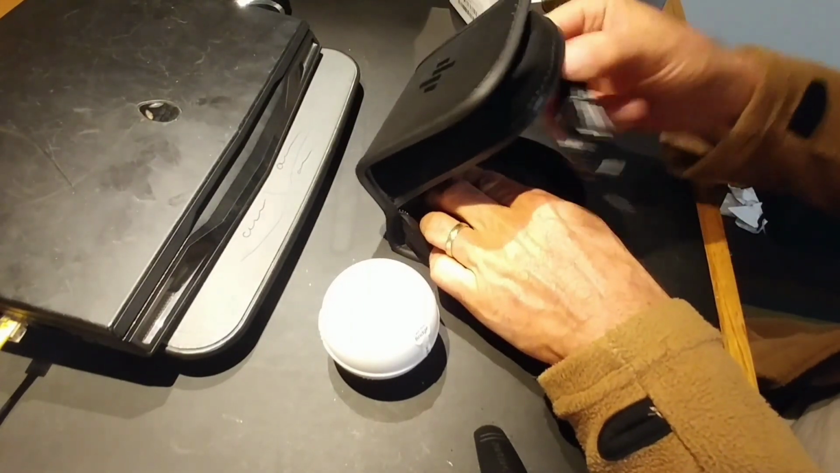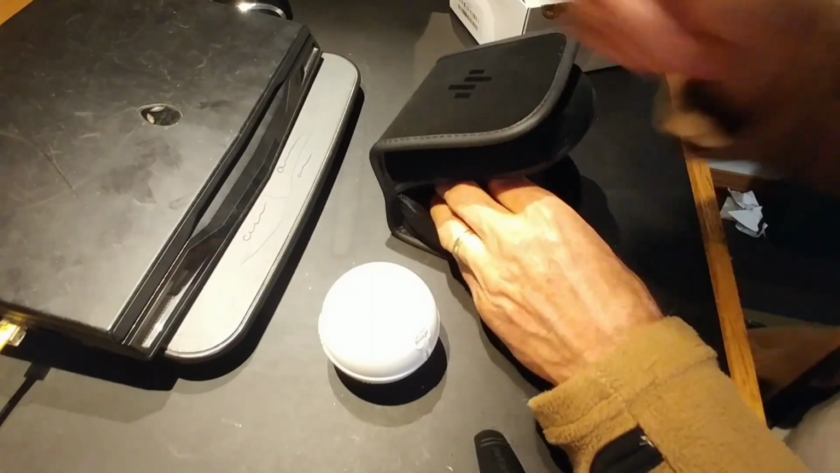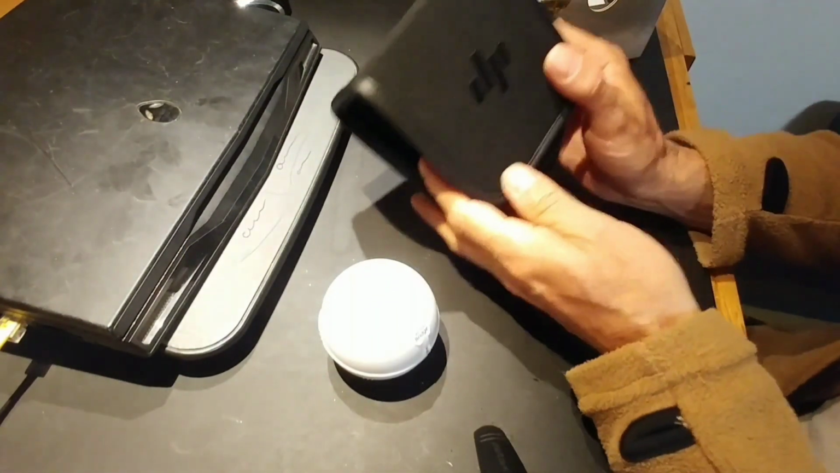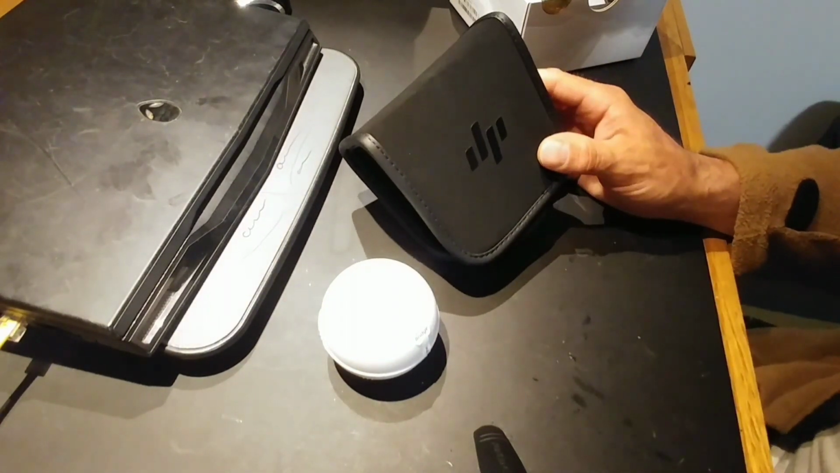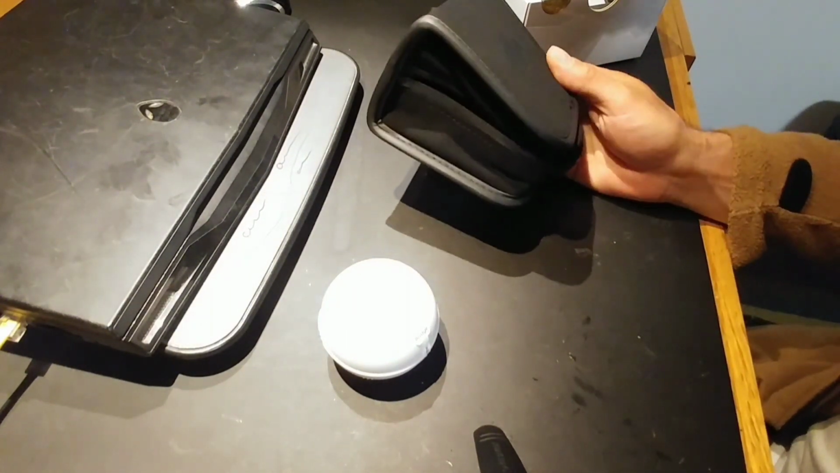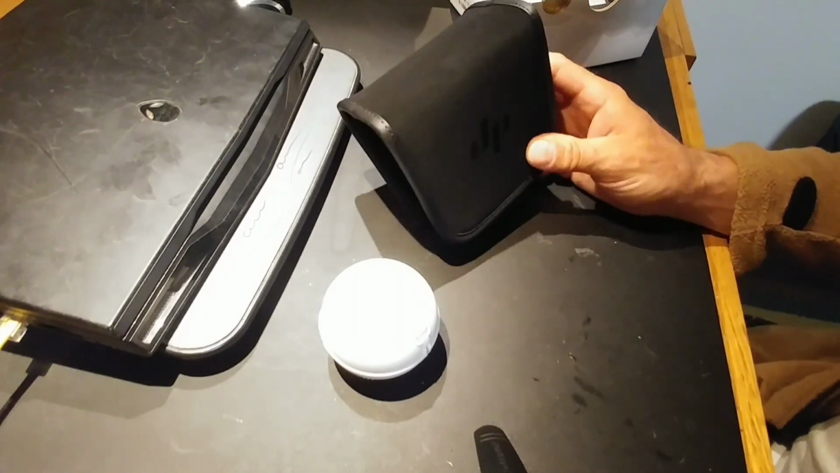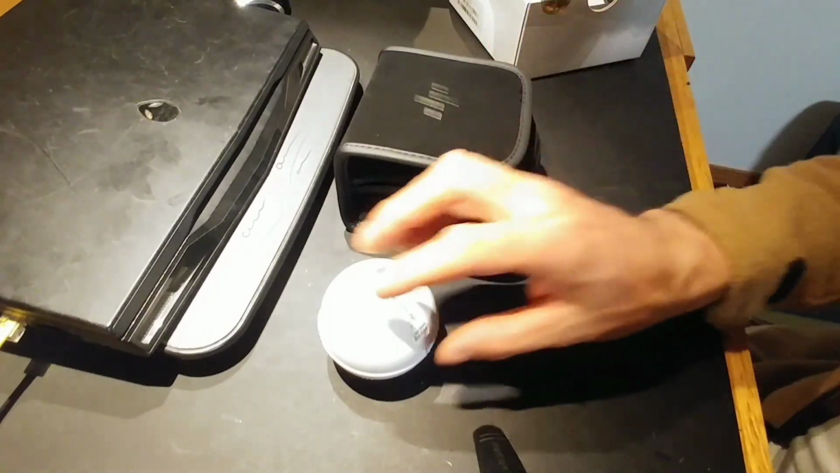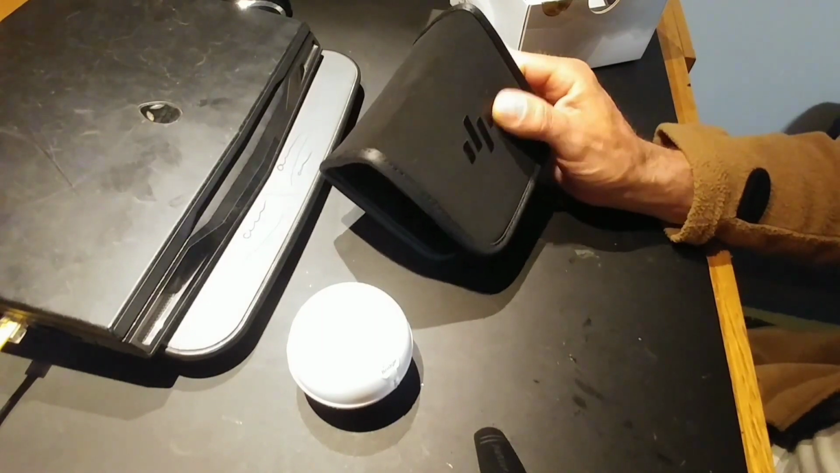Alright, so we got cable and 2 screws. Alright, case, this is just right off the top of my head here, but the Deeper Pro Plus came with a neoprene bag that you just clip onto your belt when you're walking.